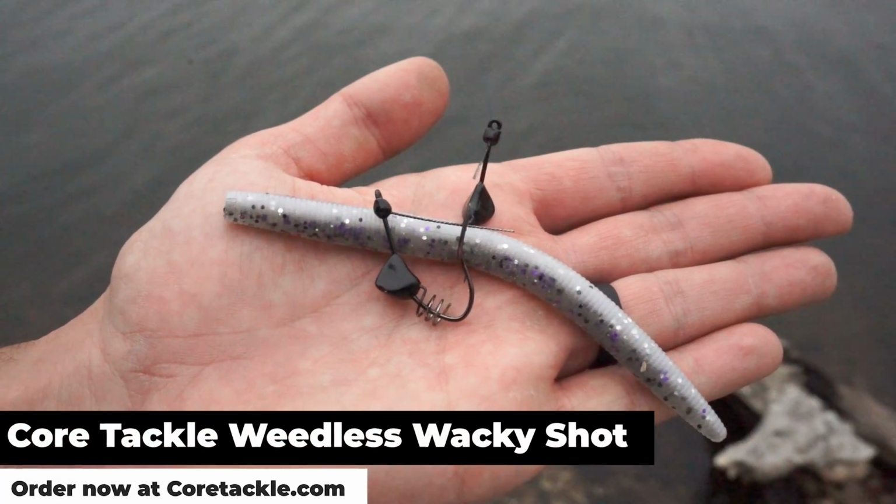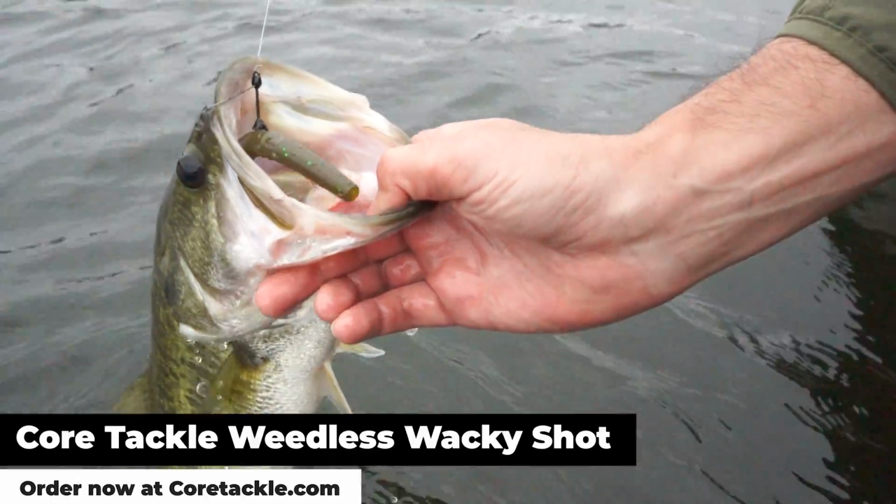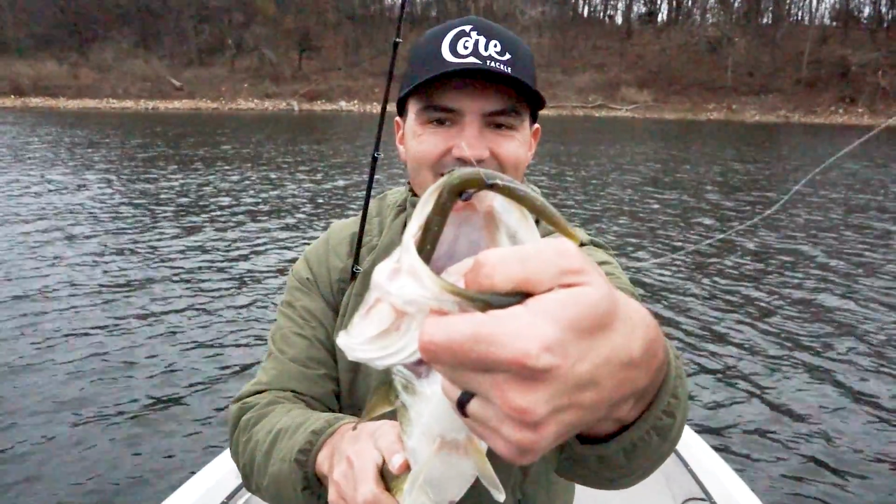Today I'm super excited to finally reveal a new rig I designed for Core Tackle, the Weedless Wacky Shot rig. I've been testing this for about 6 months now. I've got hundreds of fish on it. It's completely changed the way that I fish offshore structure. So let's get into it.